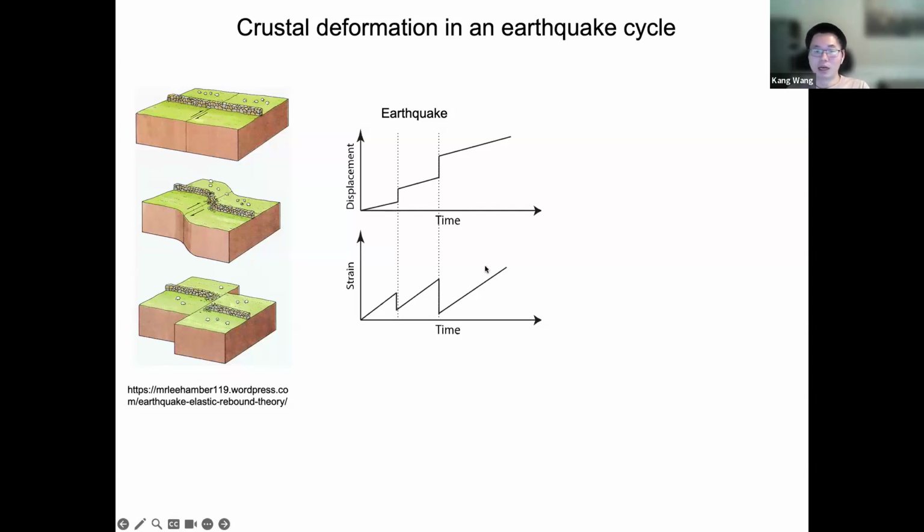That is, stress builds up along the fault before the earthquake, and when an earthquake occurs, the stress or strain reduces. And if you measure a point close to the fault, you will see that the displacement increases with time until an earthquake occurs, and then it drops back.